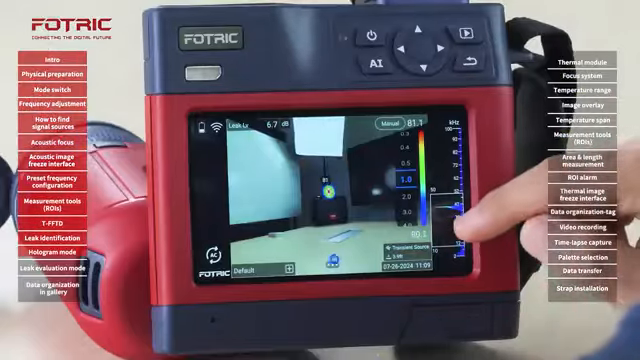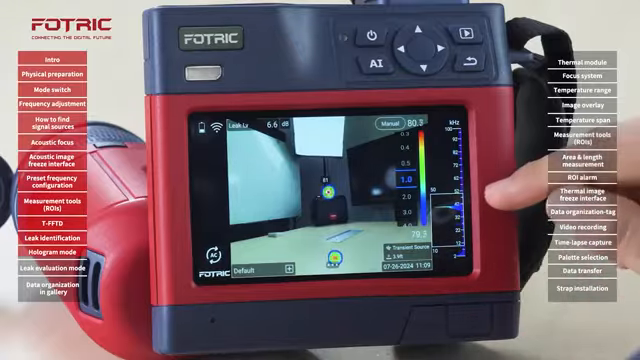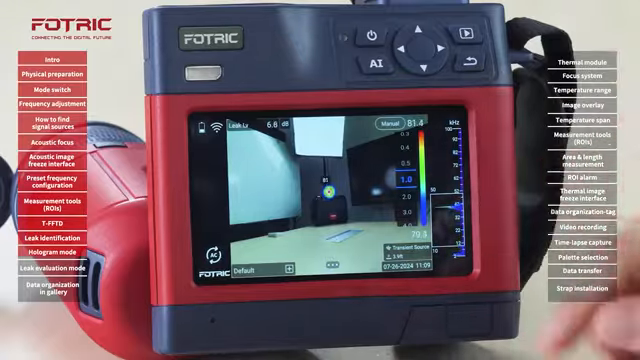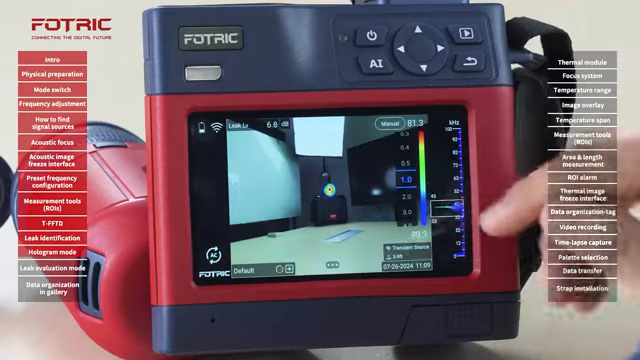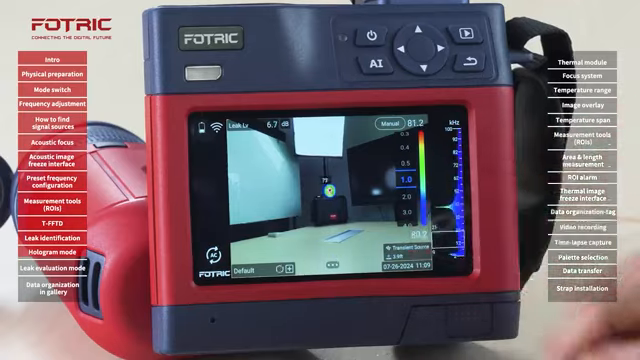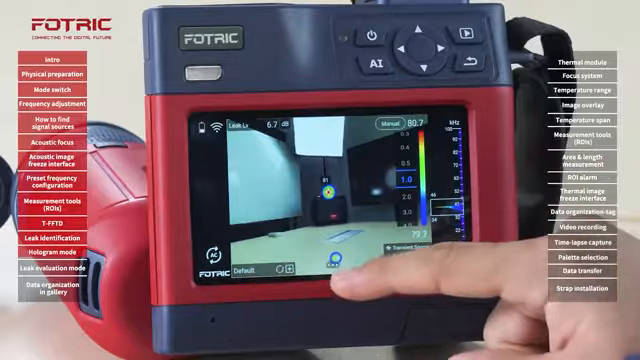a preset. Let's say that for this specific situation, I have problems occurring at 40 kilohertz. I can narrow that down, bring it very close, or adjust the level at a given point. And then I can add that as a preset.